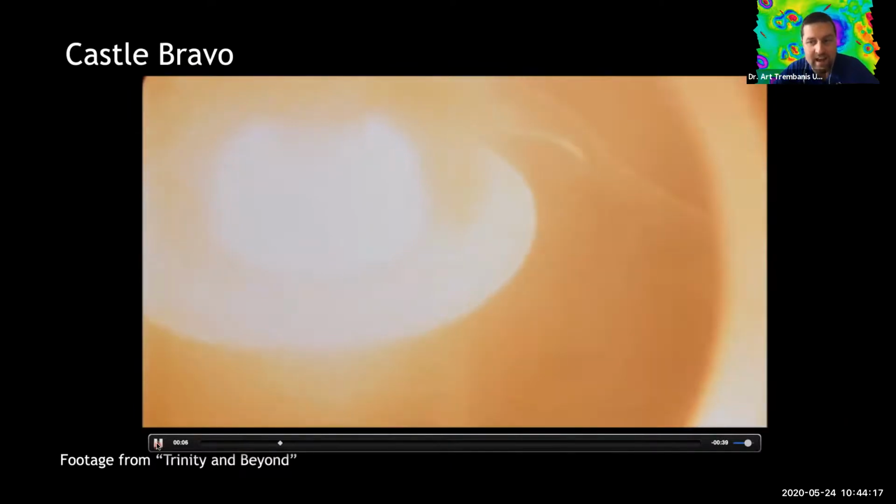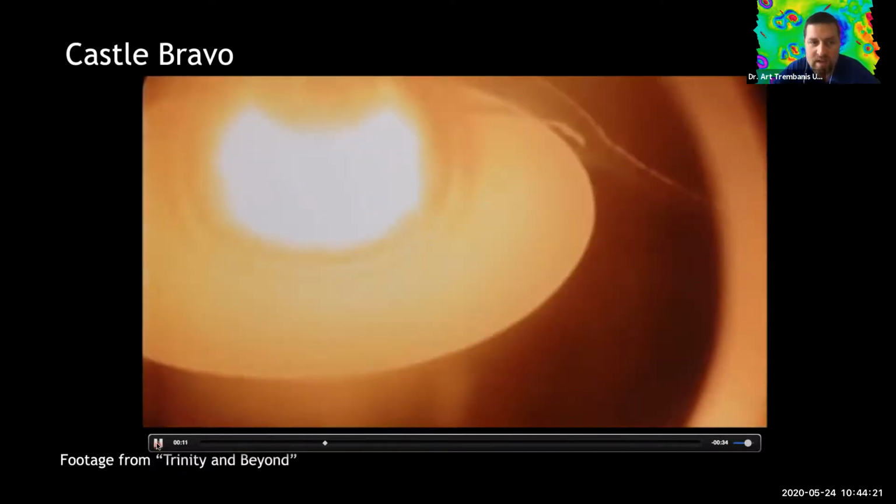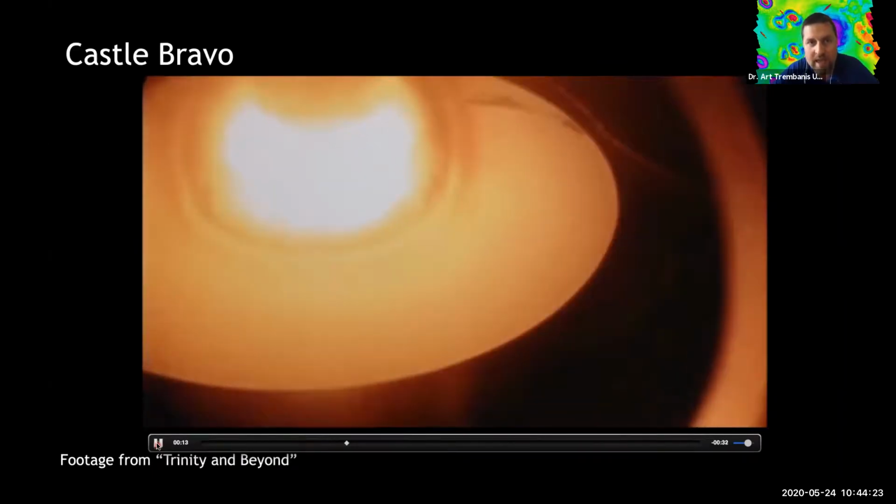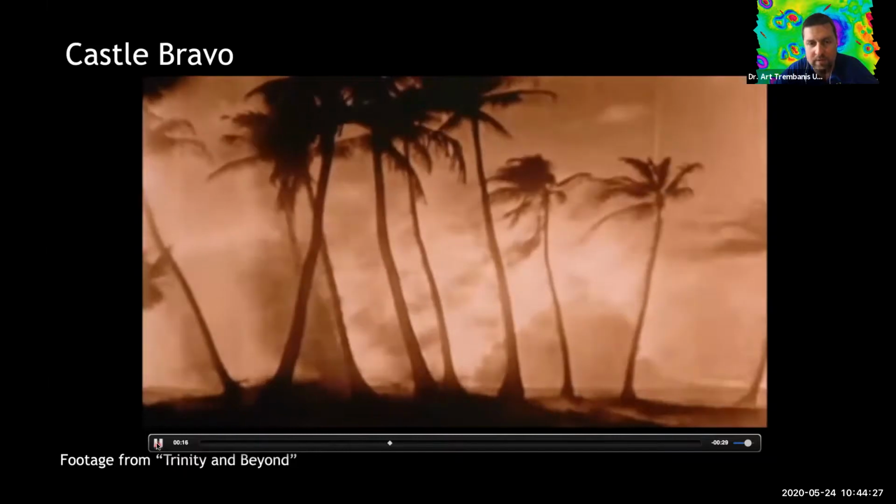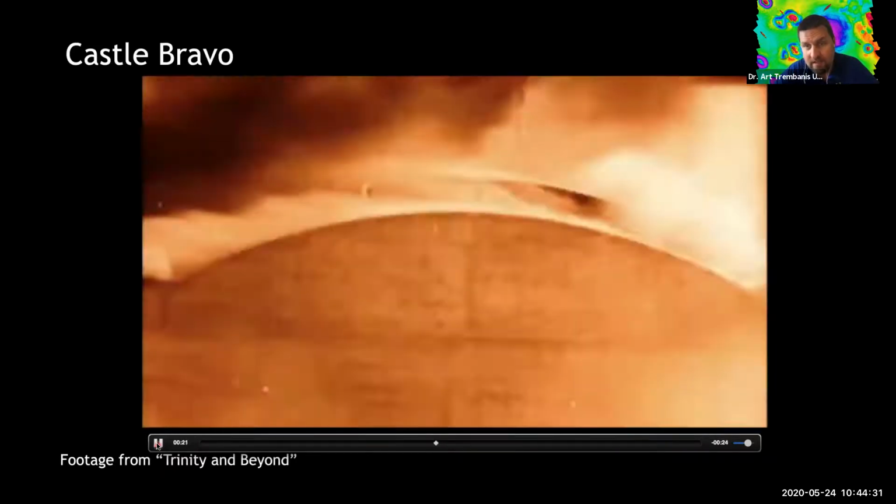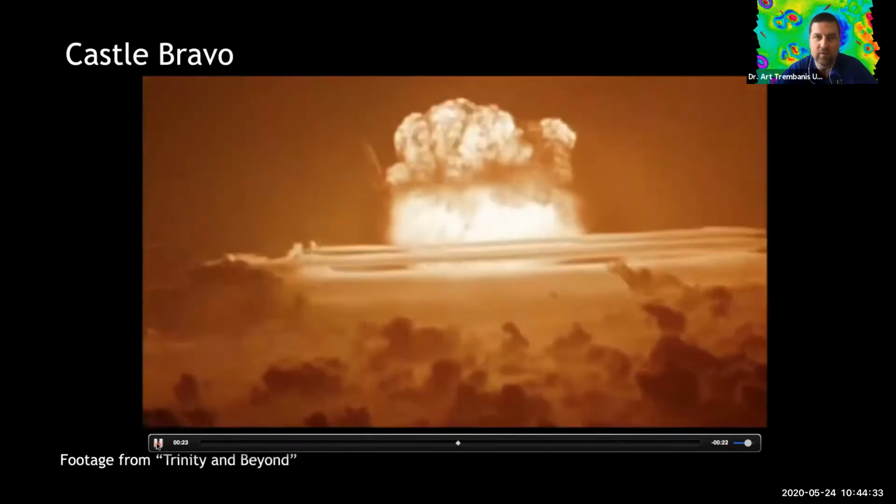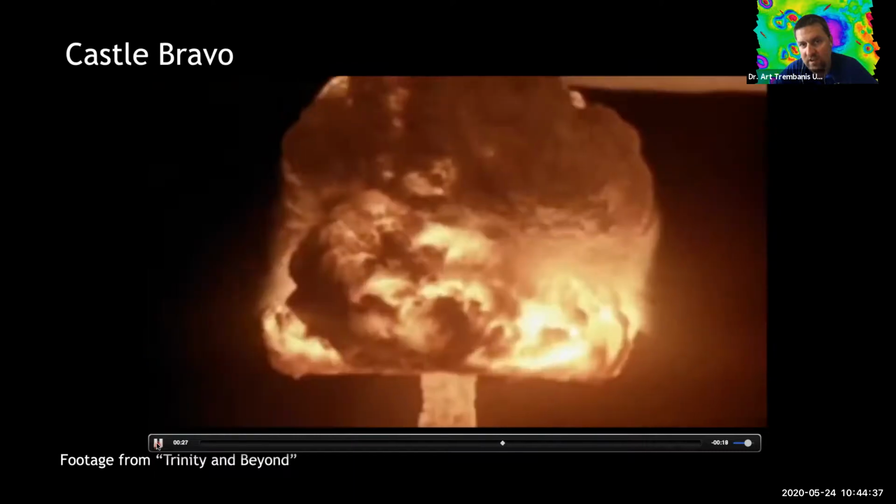This was not a fission bomb as the 46 tests were. This was a hydrogen fusion bomb, and it still remains the largest nuclear weapon that the U.S. has ever tested. It was a 15 megaton bomb, whereas the ones in 46 were 25 kilotons. This was the video from it.